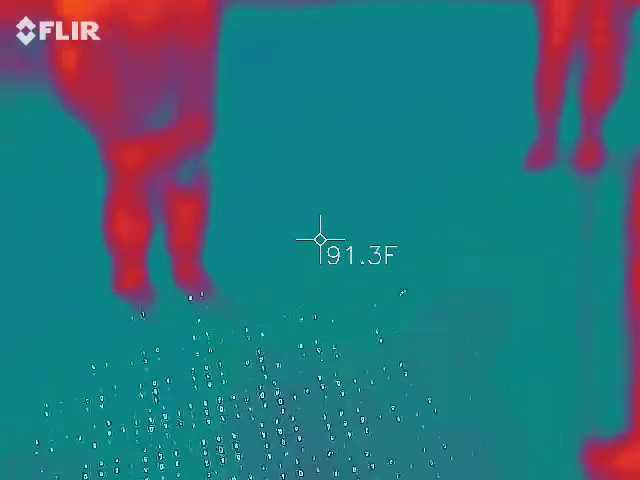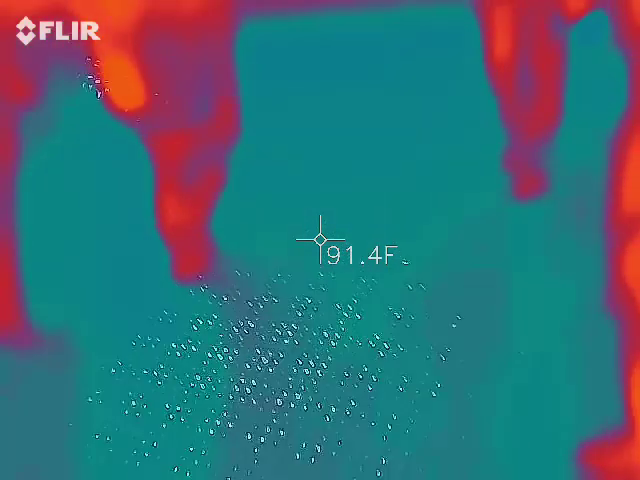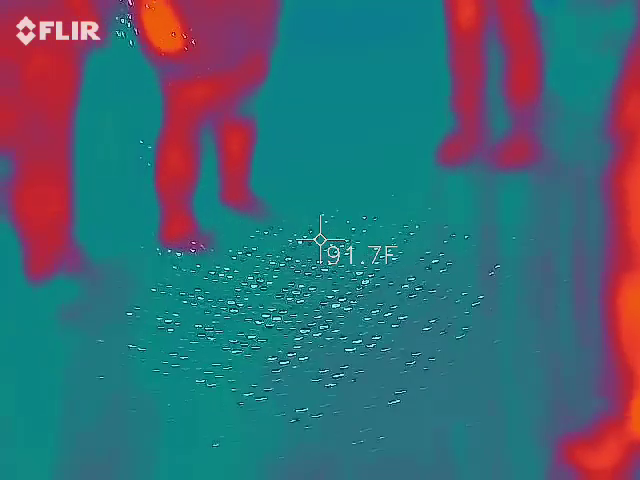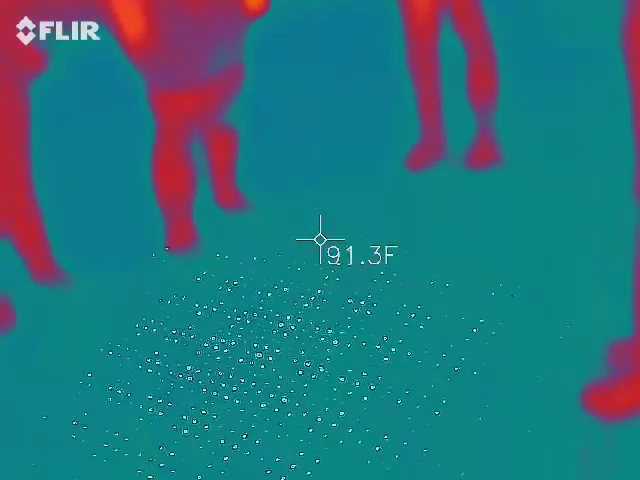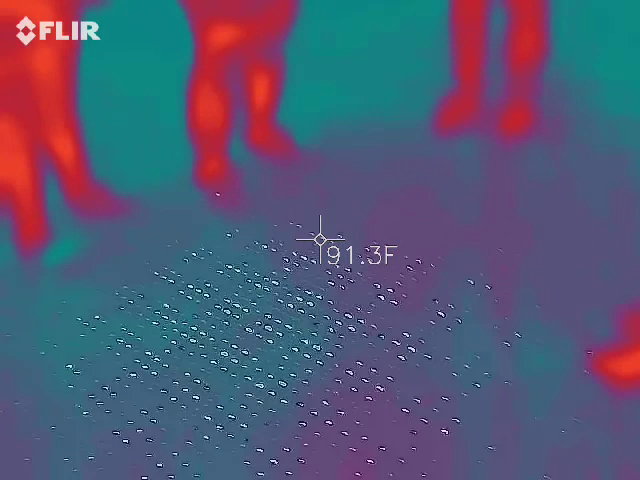What color are the dots on the ground? I need you to tell me what color the dots are. Did you do that? Is that you flickering the green? Okay.